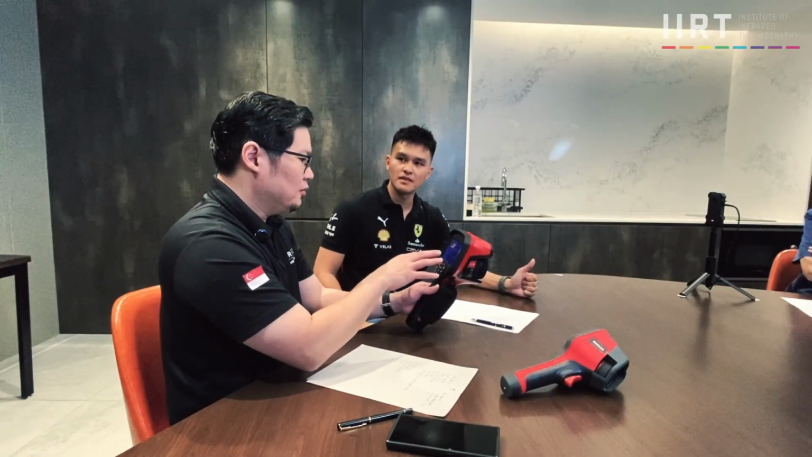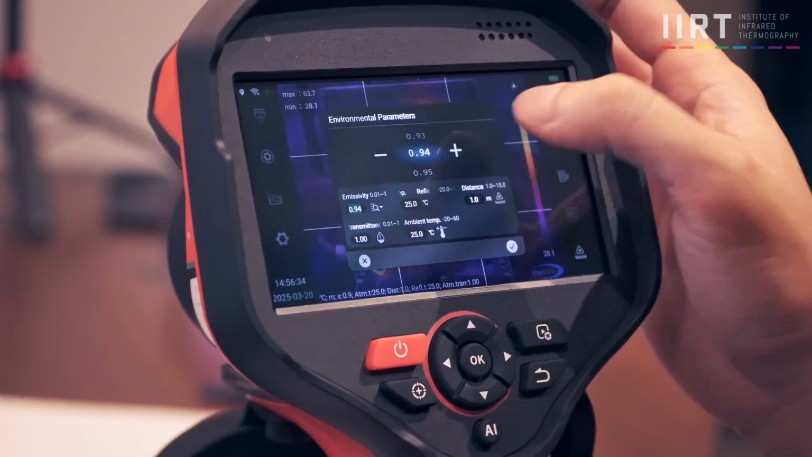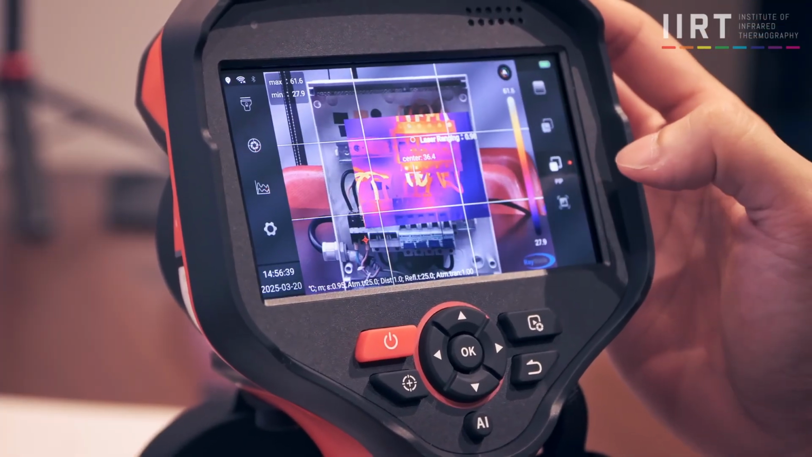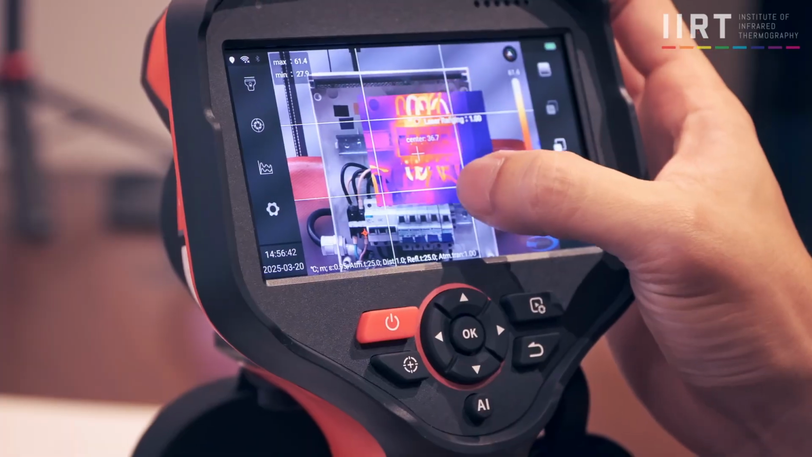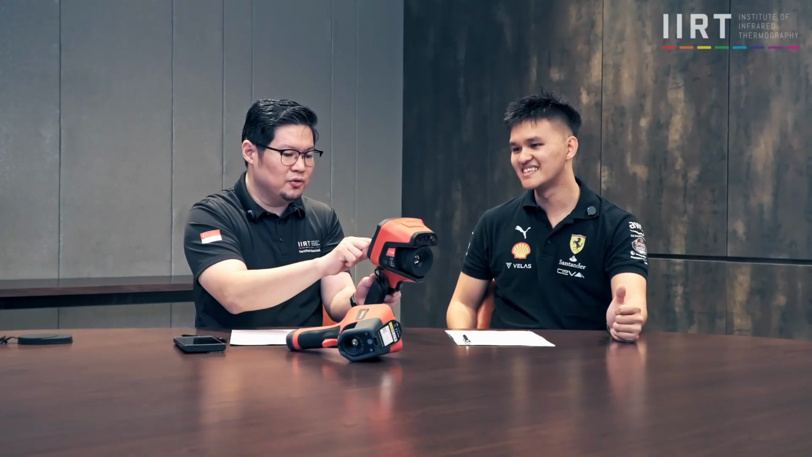And I must say, when I first heard Android, I was a bit concerned because that would mean it needs more processing power. It's going to be heavier, it's going to be slower. But I must say, it is very speedy. Phone geeks like myself will know, if the processor is not so fast, getting from one setting to another is going to be really slow. But as I'm changing up the options here, it's so fast. It's instantaneous. It's like buying a new flagship phone. Yeah, that's how I'm feeling about this right now.